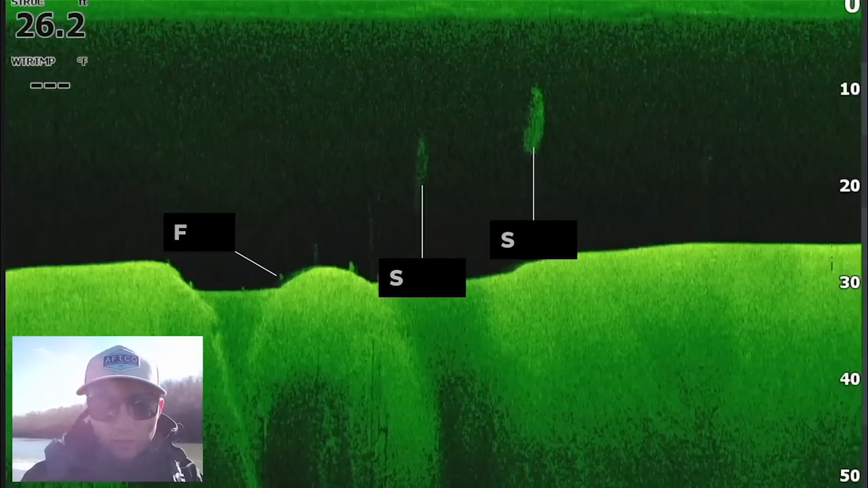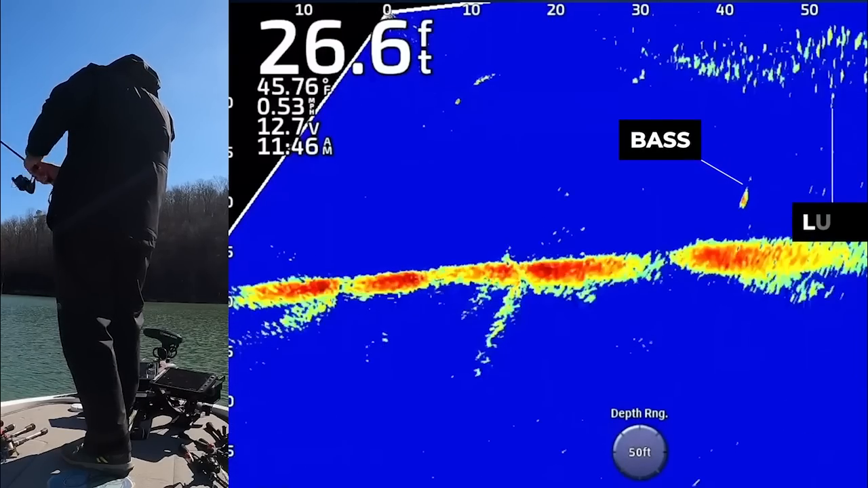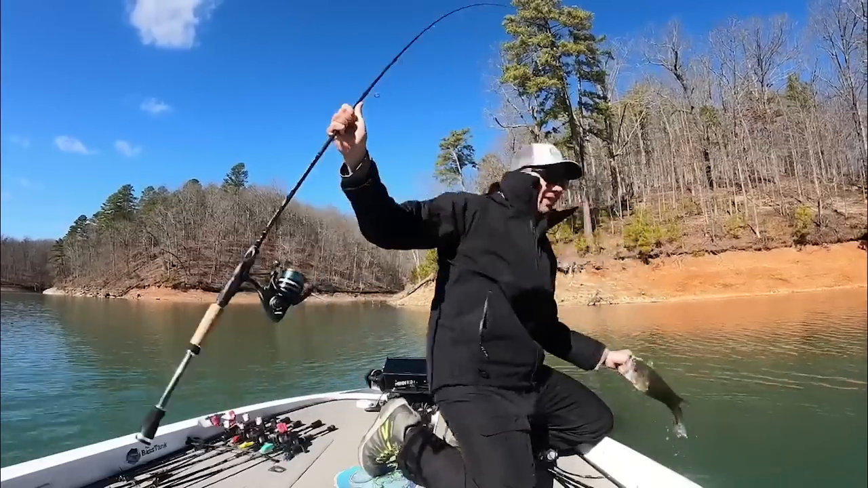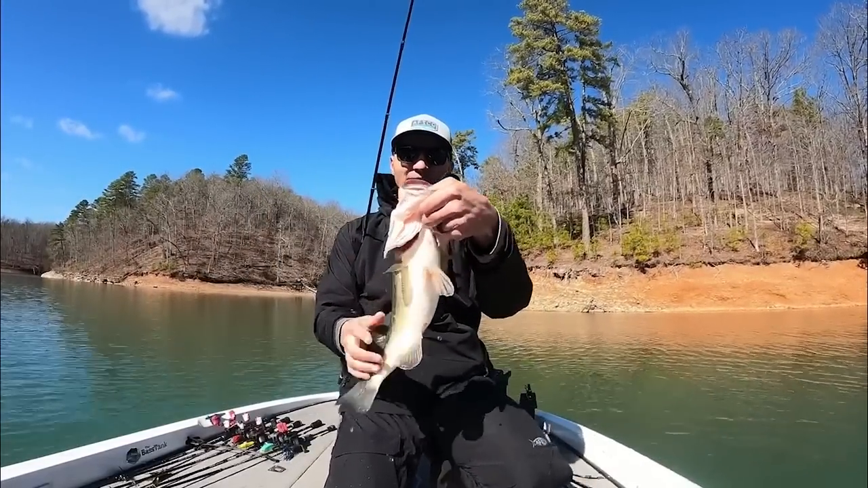You can actually see if there's a fish on the far left side of the screen. And basically what I'm trying to do is just get my bait in front of them, which is not always the easiest thing to do. Got it. There we go. Ooh, that's a big one. Oh, that's what I'm talking about right there. Now that's the size fish we've been looking for.